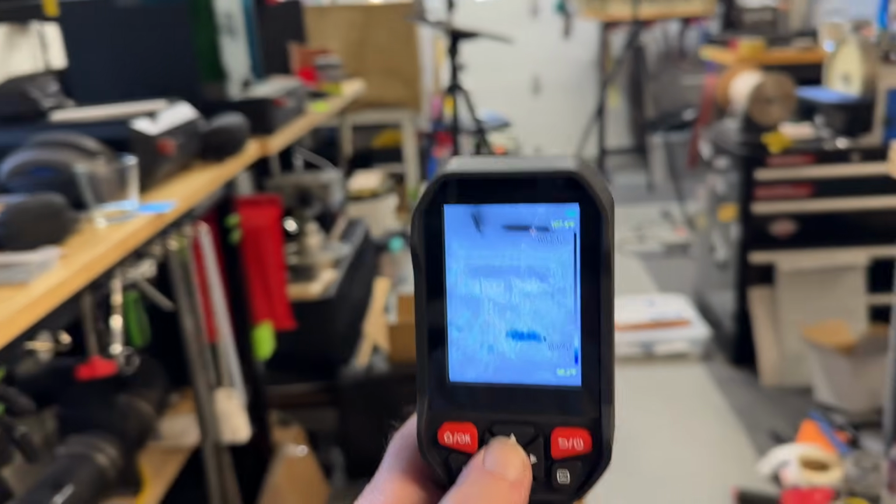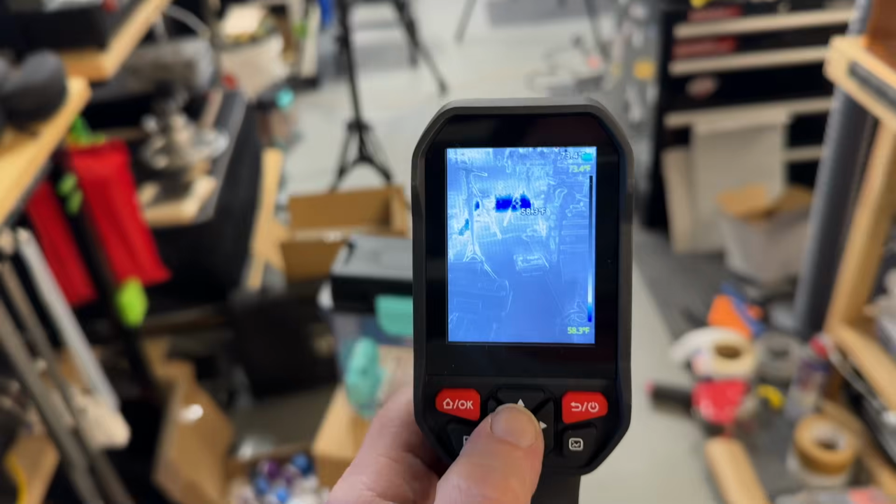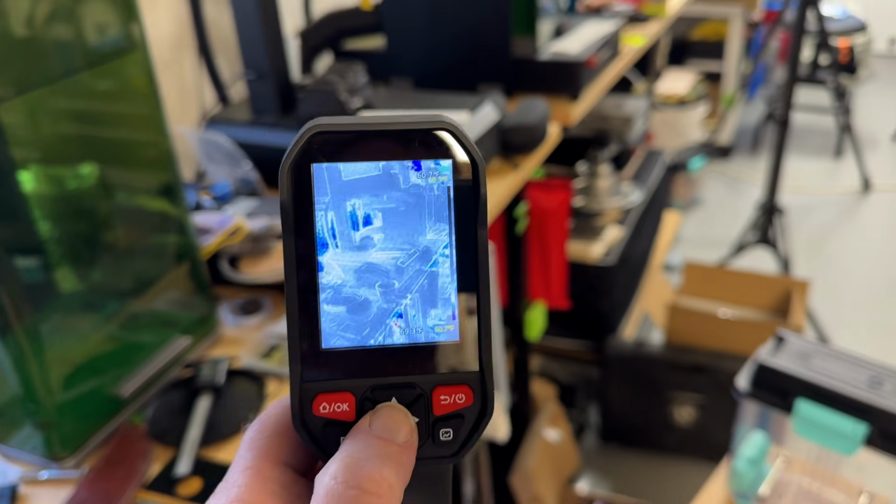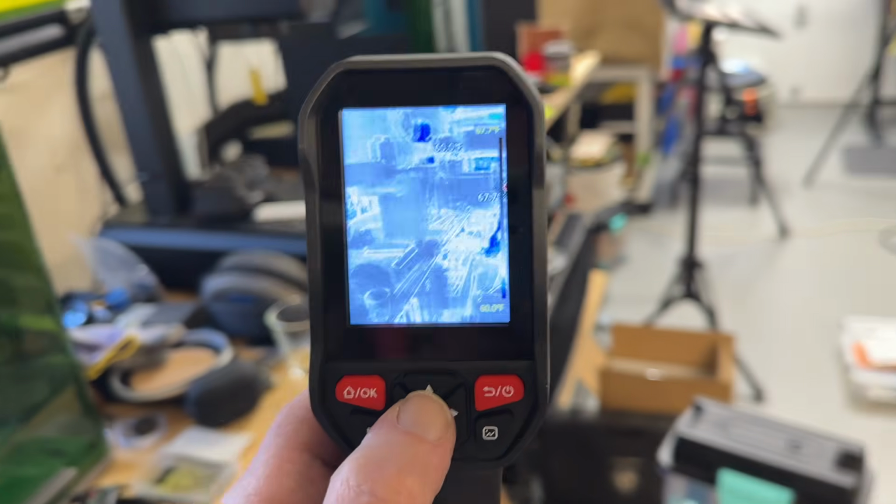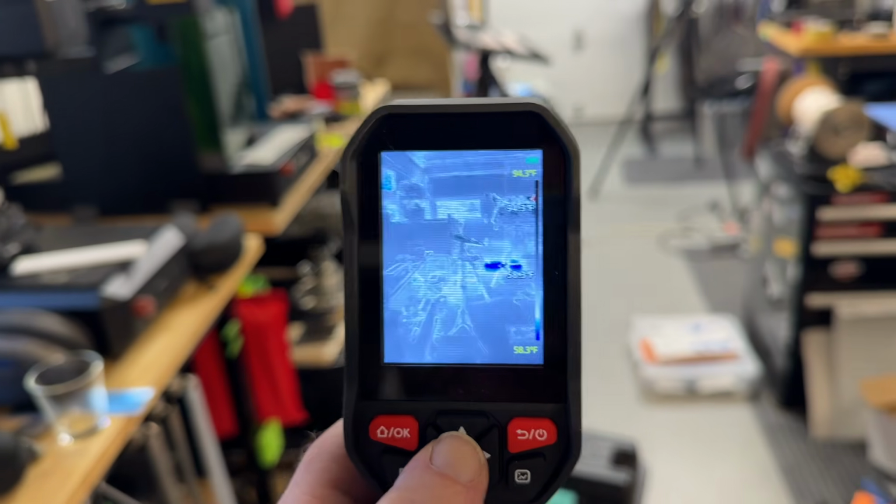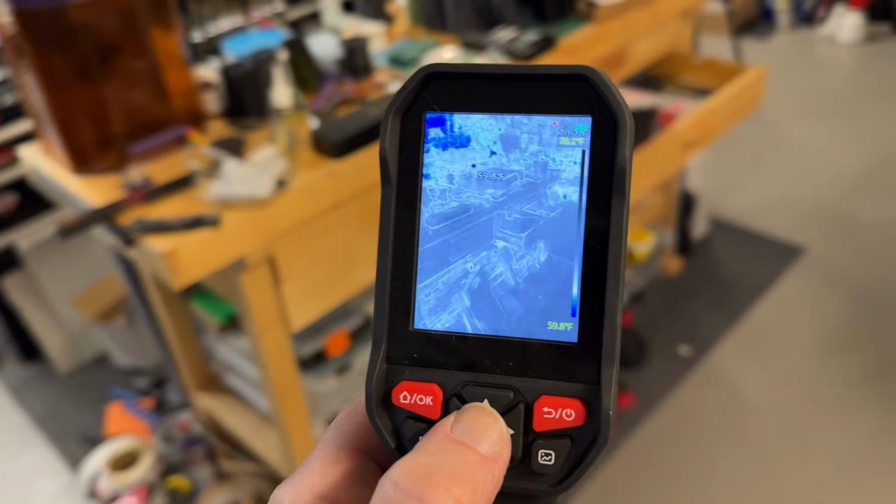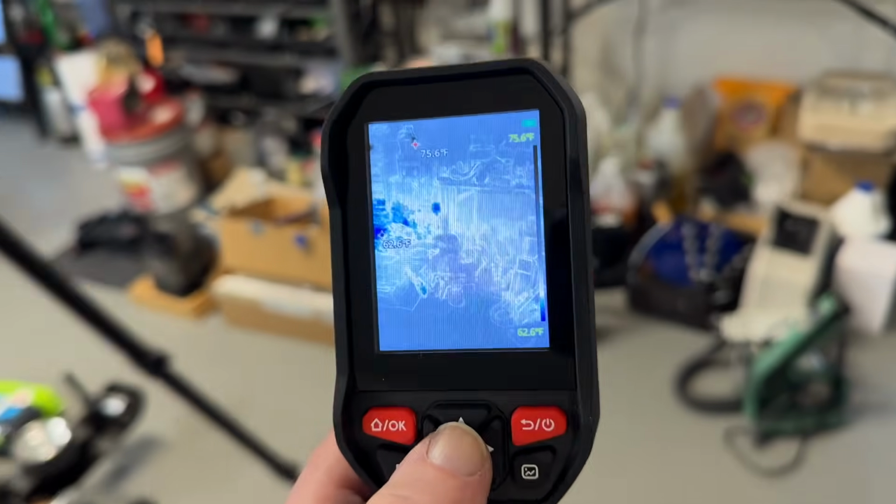One of my favorites is this one right here. I think they call it ice blue or cold blue, but it shows you cold spots. This was really useful when I was trying to do a good job of insulating my garage shop here. I could walk around and find spots where there was a lot of cold coming in.